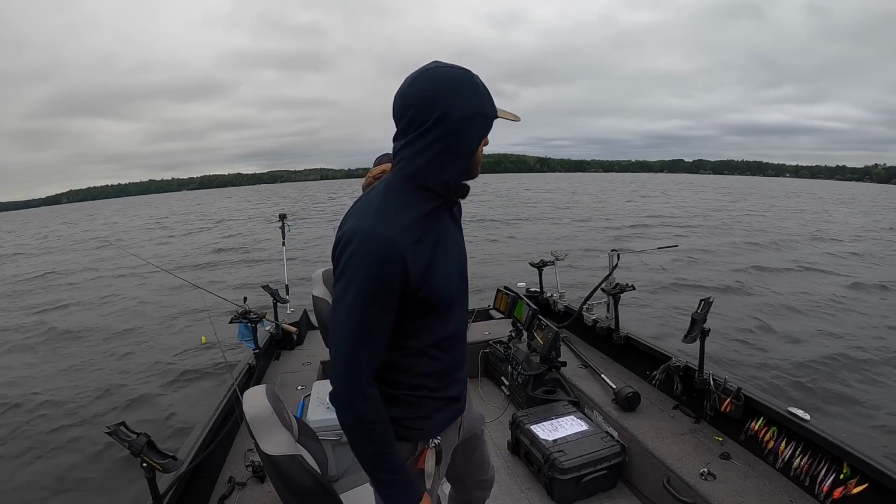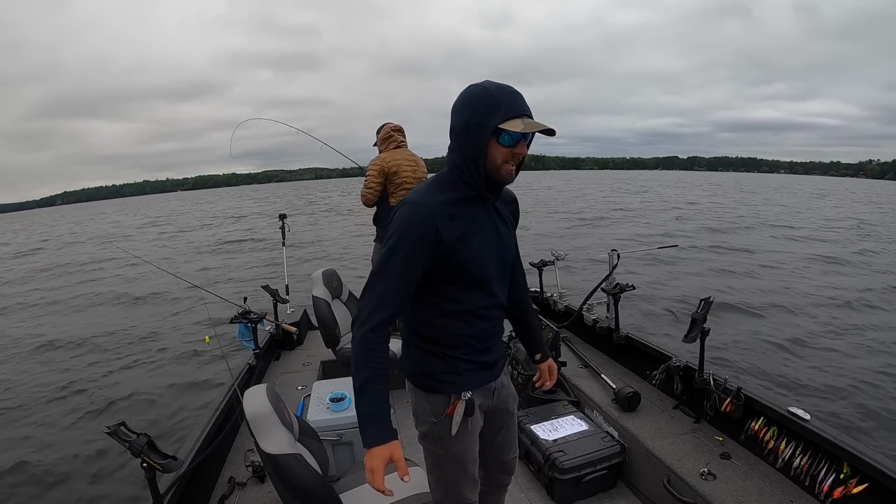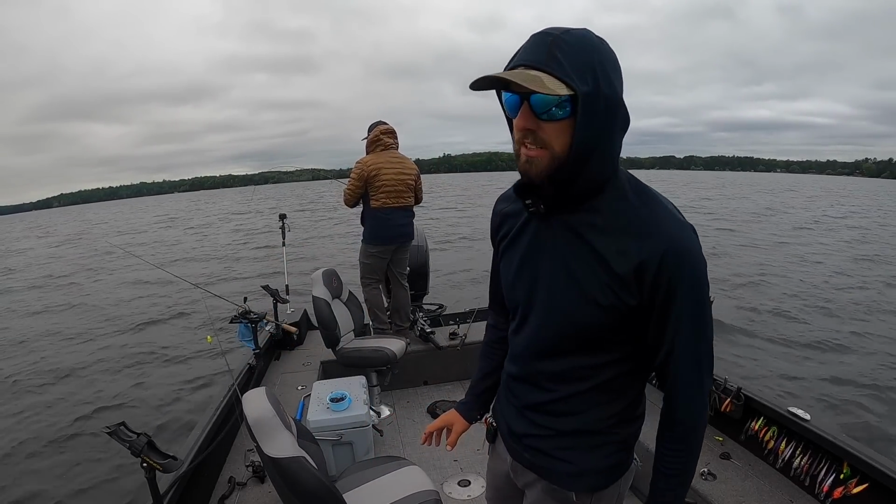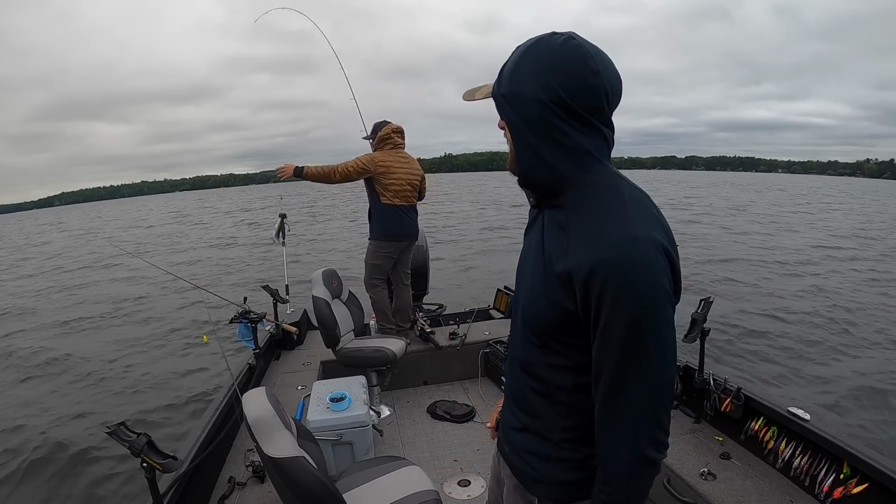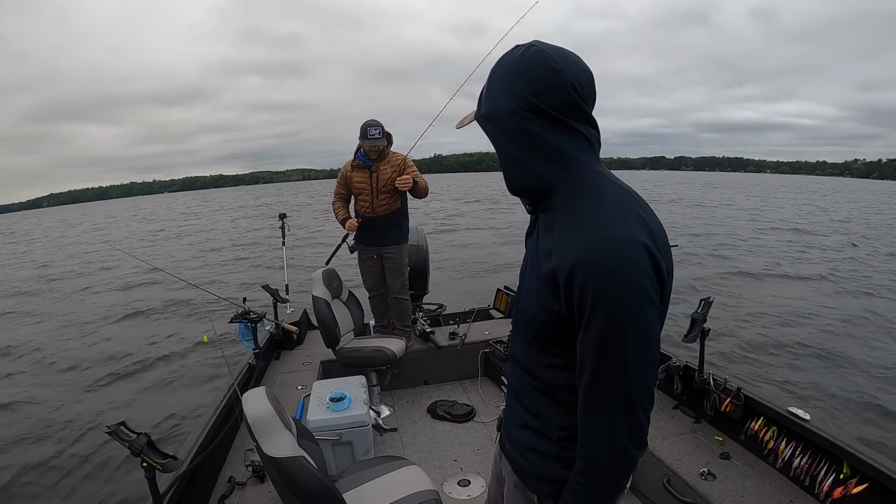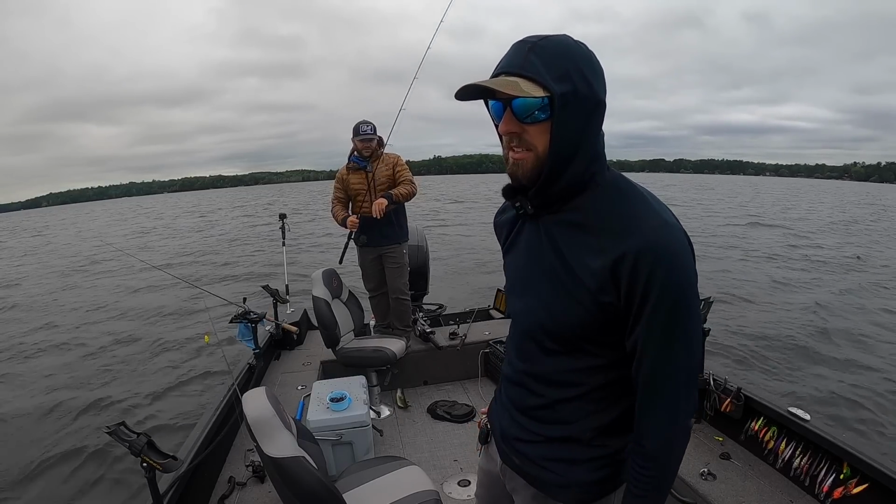But as we were launching the boat, some guys came over to us. And they're like, oh, Tom, Boley, Mitch, how you guys doing? Love the channel, which we always love hearing. We always love interacting with you guys. And they said no walleyes, right? That was the report? Yeah, no walleyes. They said they were walleye fishing or doing Lindy rigs and didn't catch any fish.